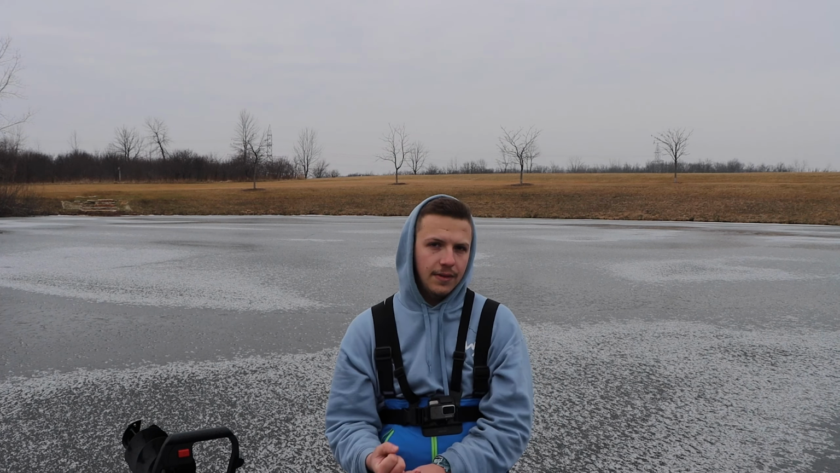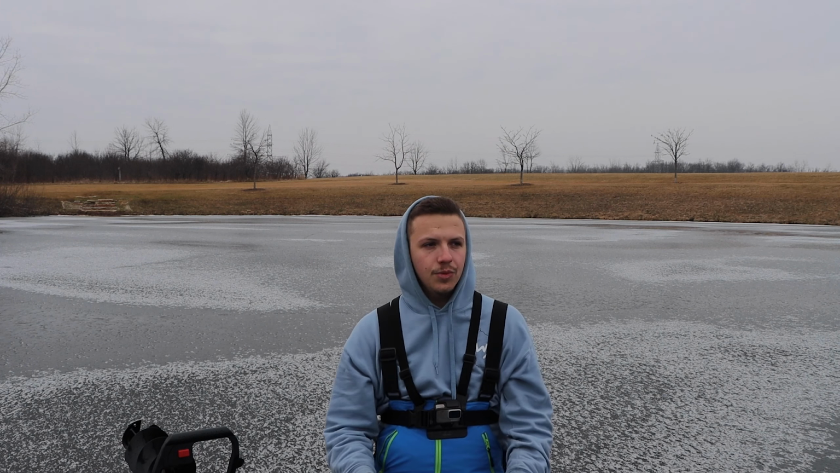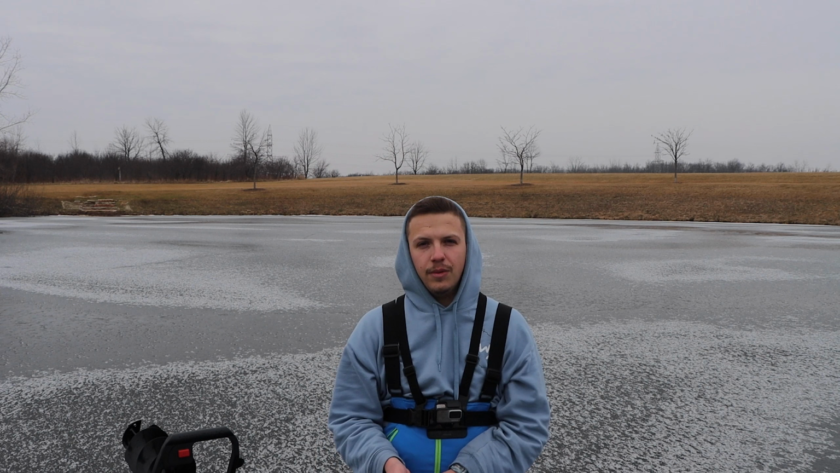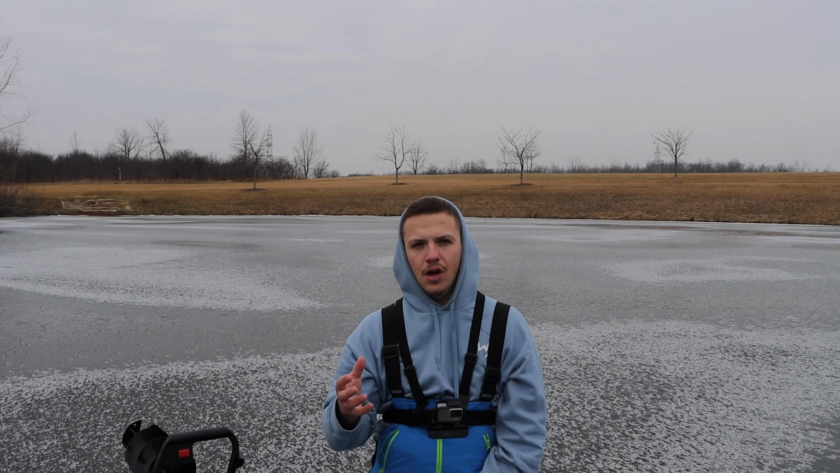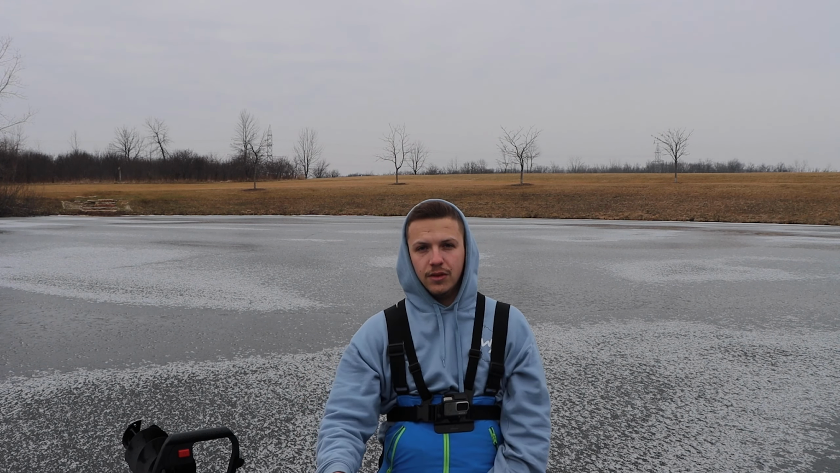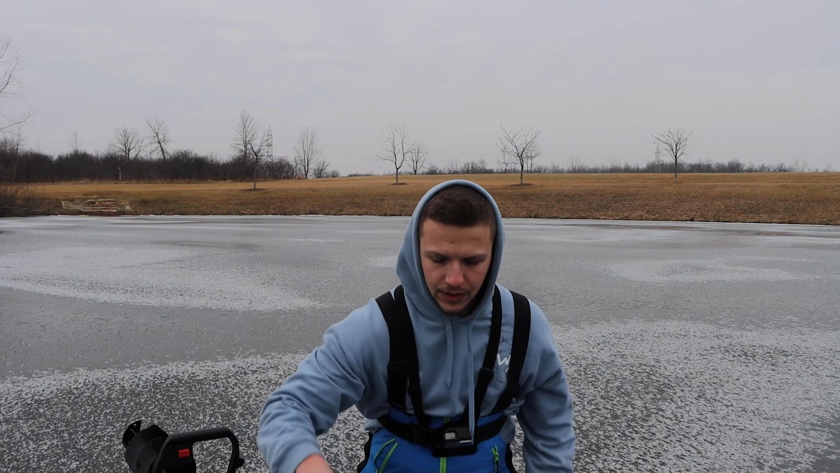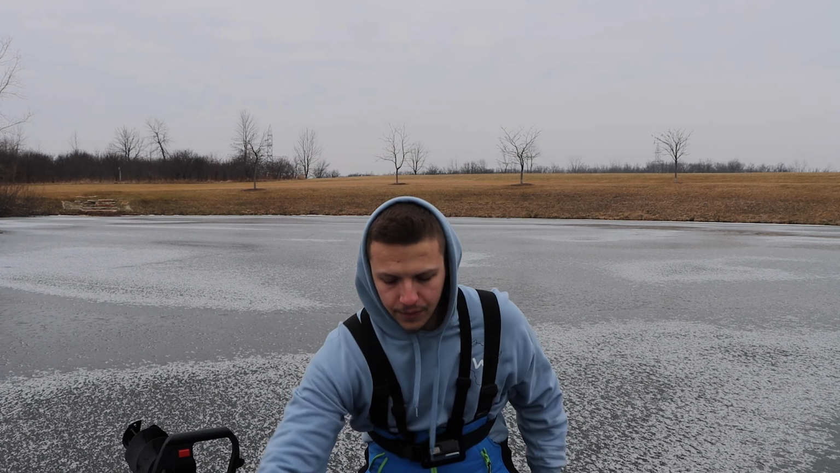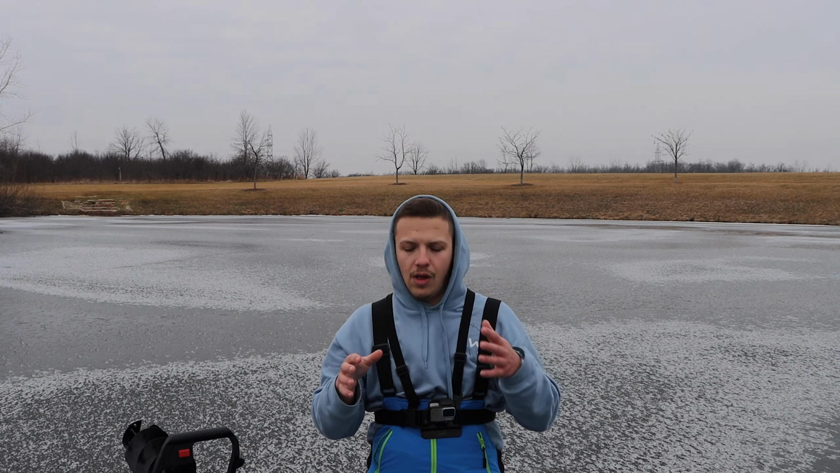So Vexilars, LiveScopes, Humminbirds, pretty much any sort of unit on the ice comes with a lead acid battery. For those of you guys that don't know the difference, a lead acid battery is very heavy, first of all, and it does not last very long in the cold, especially. So the benefits of a lithium battery, it's literally less than half the weight. On this specific unit, I'm running my Amped Outdoors 32 amp hour battery. For one, it makes the thing half as heavy, so that's really nice for when you're hole hopping, and just in general if you don't want to haul a bunch of extra weight.